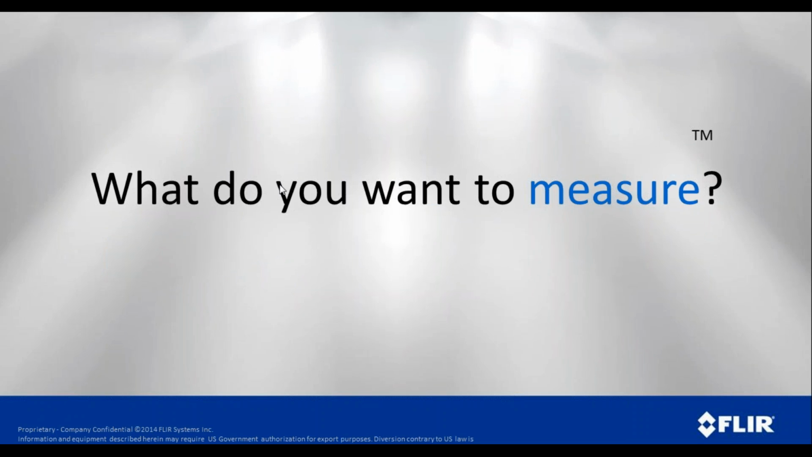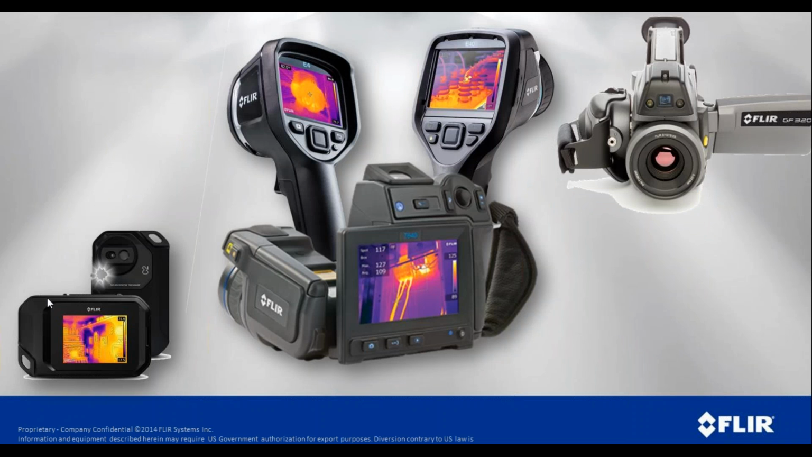Now, what do you want to measure? We always talk about that because FLIR has more than just thermal cameras, although thermal cameras are a big part of what we do. As you can see here, this is a selection of cameras that we have available, and generally our thermal imaging devices range in price from around, say, $350 up to well over $100,000. Of course, with these there are different features along with a different price, but hopefully there's a solution in here that fits your needs and fits your budget.